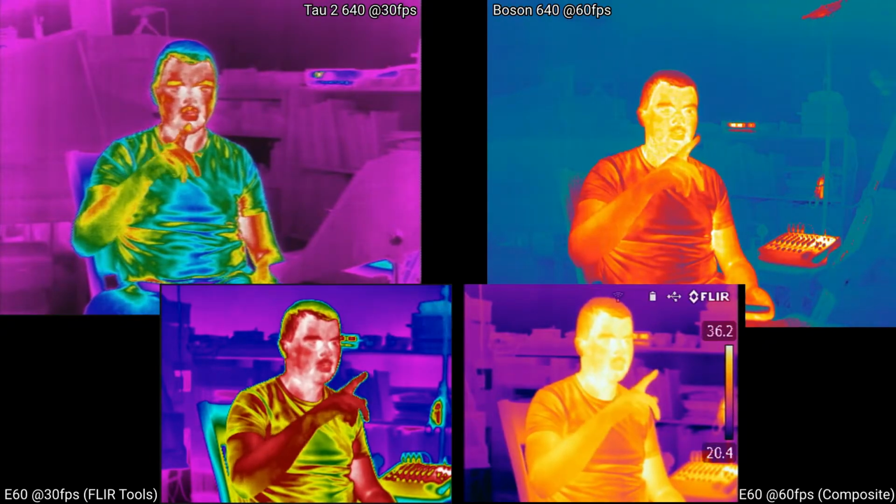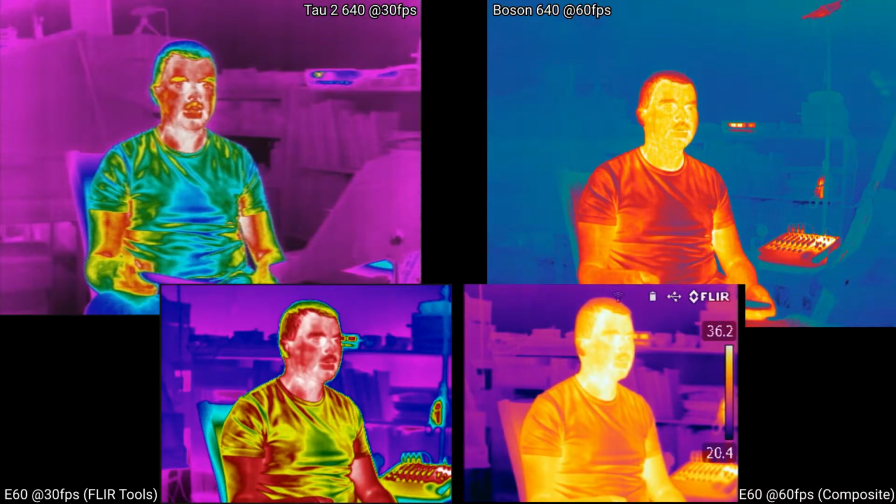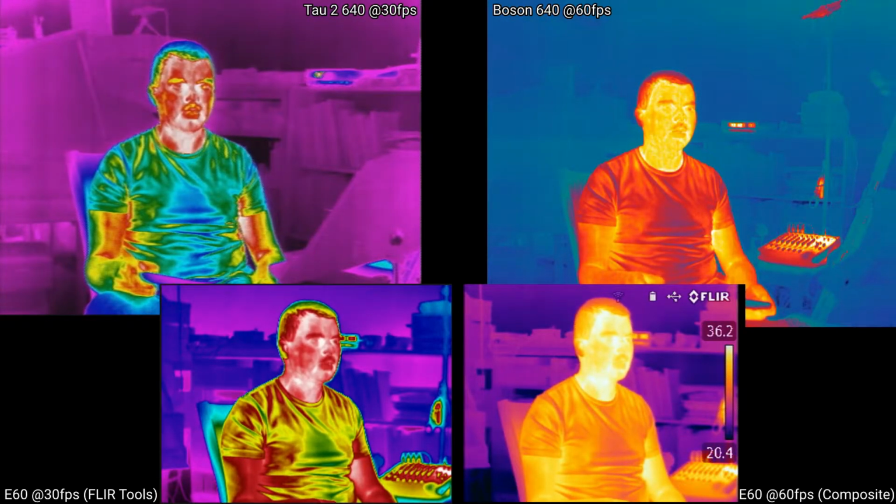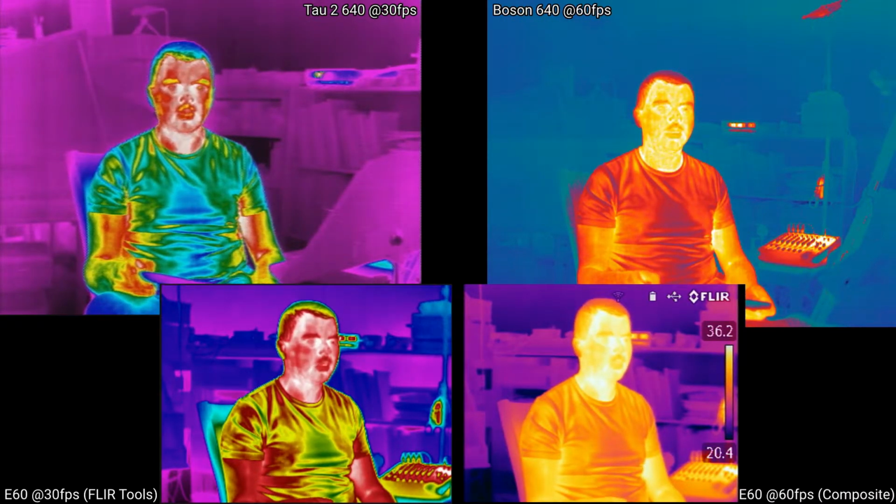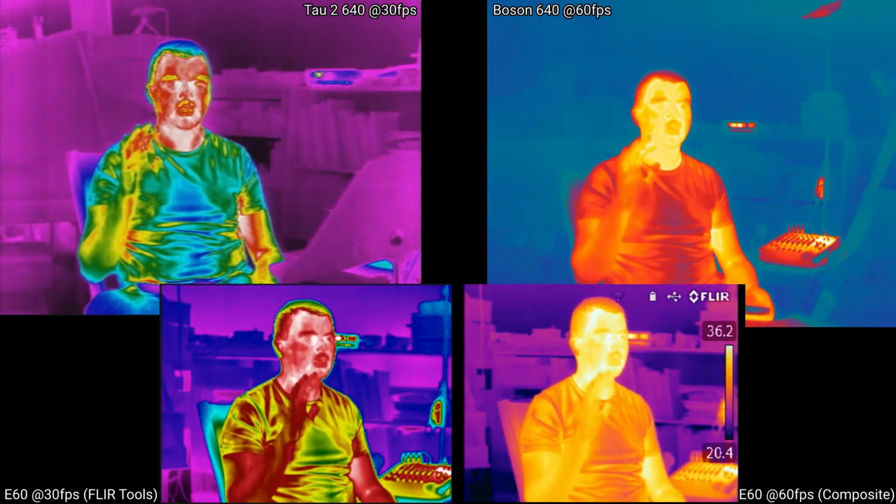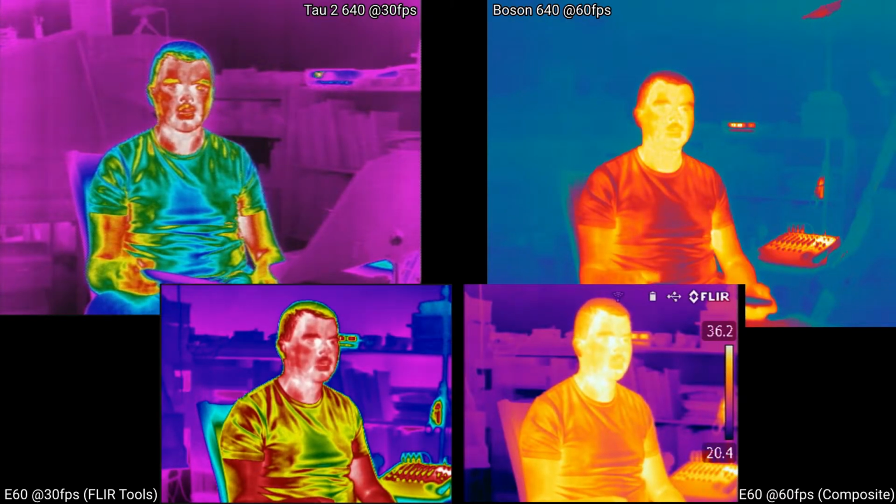The one really big advantage, aside from the frames per second, because the Boson is 60 hertz where the Tau 2 is only 30, is that the Boson's image options give you very comprehensive control. I would say more comprehensive control than the Tau 2. But the biggest advantage it has is the digital enhancement. Right now I've got it set to 1.1, and I'll turn it down. I normally like this for getting what is close to a thermal image in the other ones, and I'll switch palettes to demonstrate this more clearly.